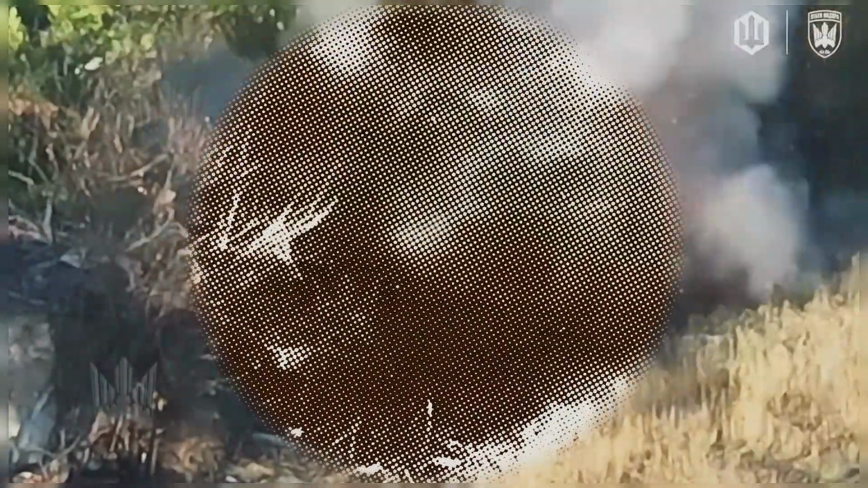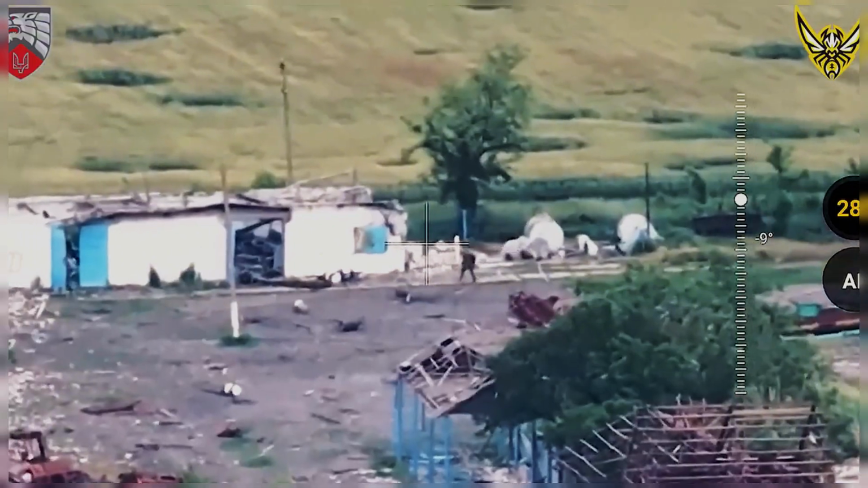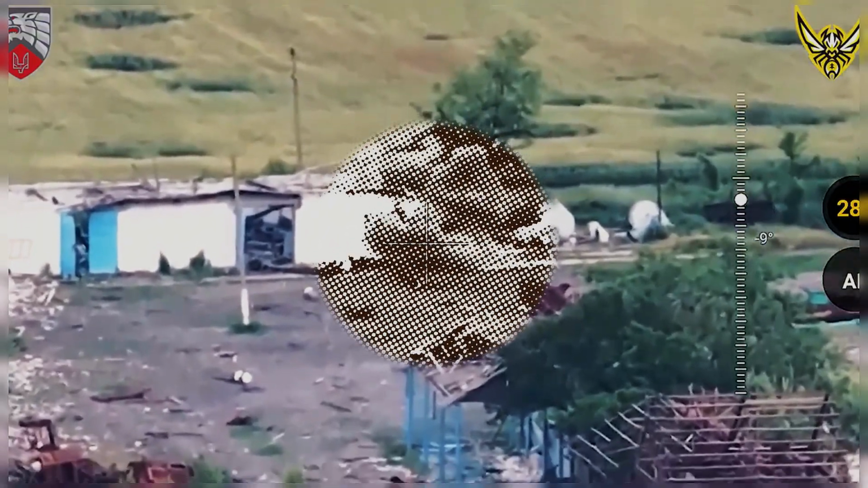This moment reflects how modern drones extend surveillance into every corner of the battlefield, where even rest becomes part of the tactical equation. Amid the shattered remains of a frontline village, a Russian soldier is struck while moving between the ruins, caught in open ground with no cover left to take.